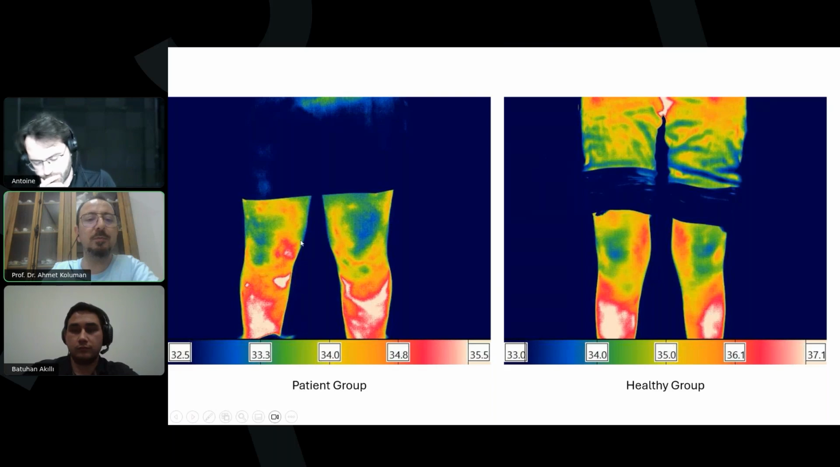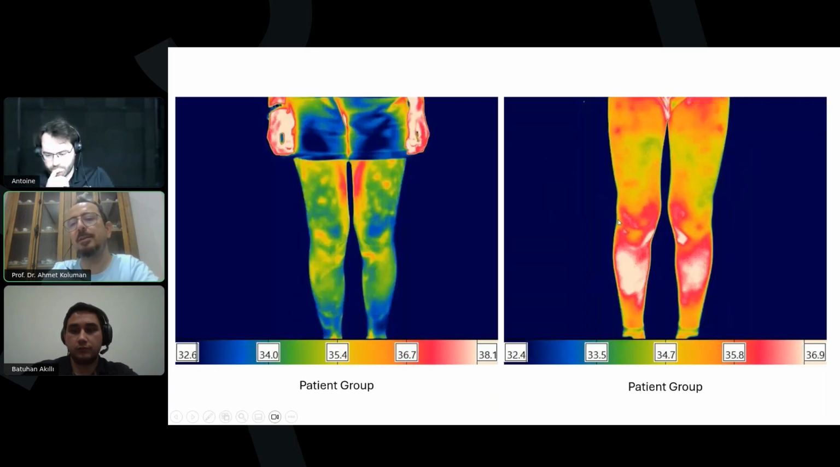As we move forward, you can see the distribution here, also heterogeneous. But for this image, this patient has pain on the left leg, on the upper part of his knee. He indicated this area. I don't know if you can see my arrow. And this patient showed exactly the area that I am showing now as a pain area.